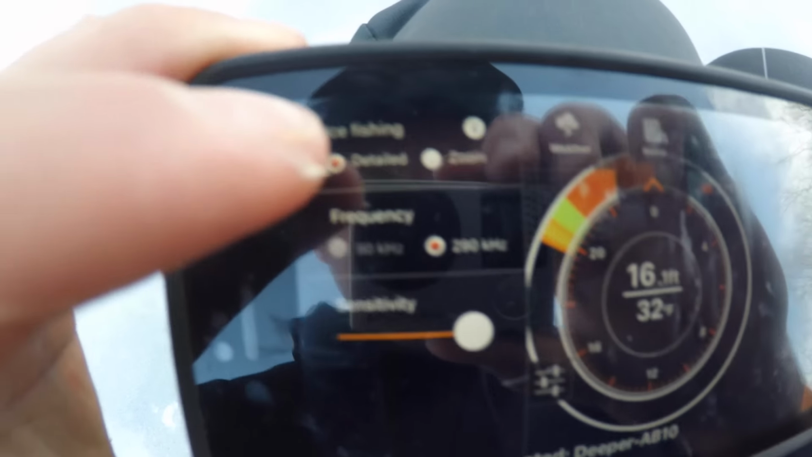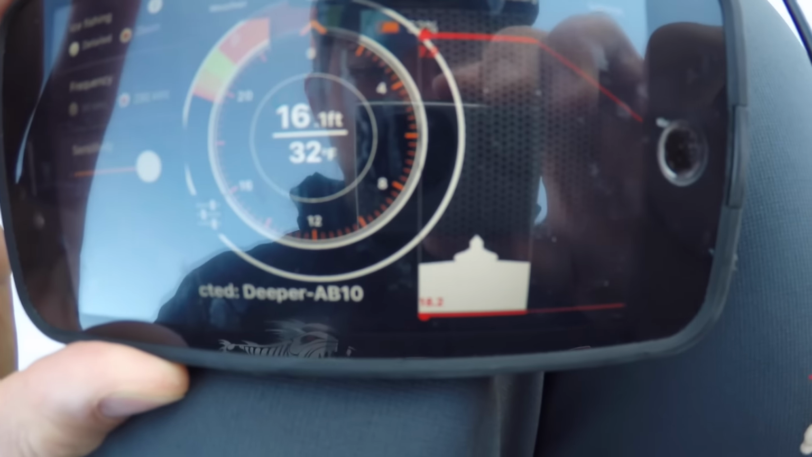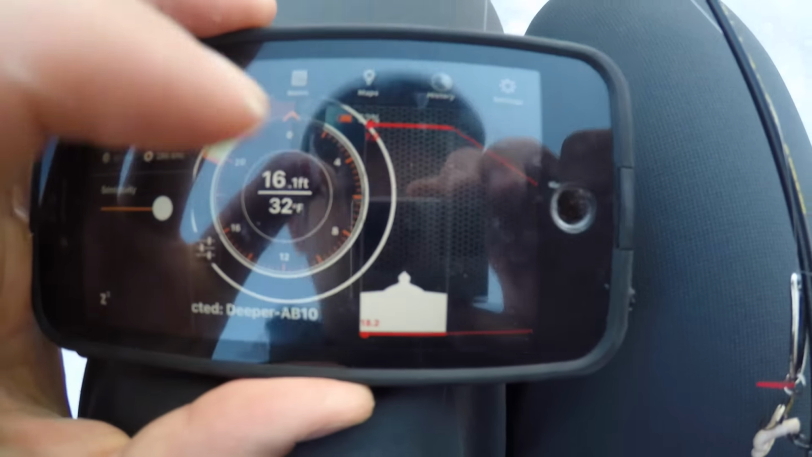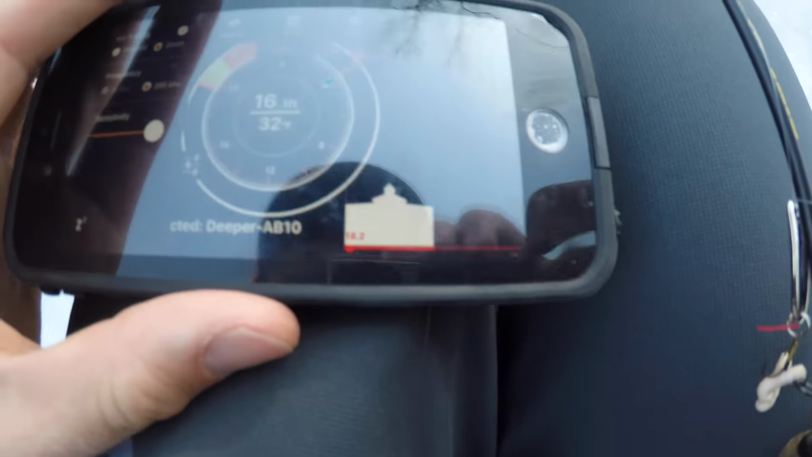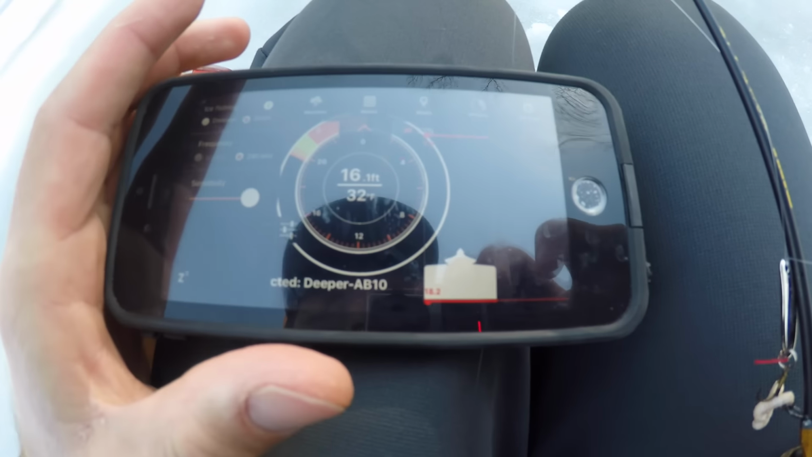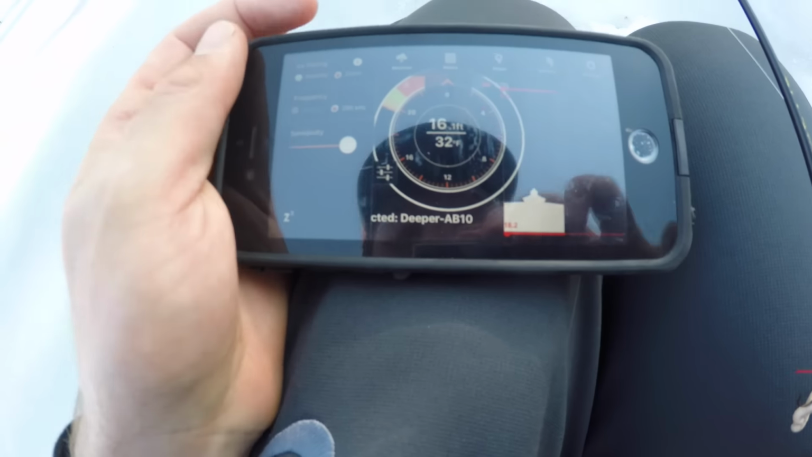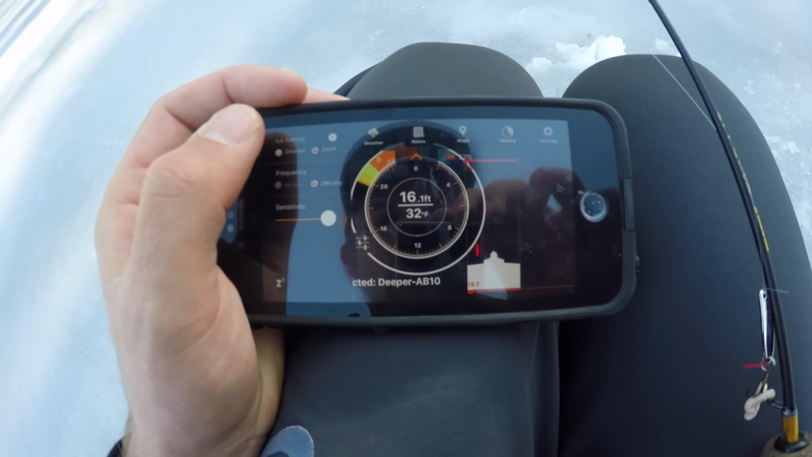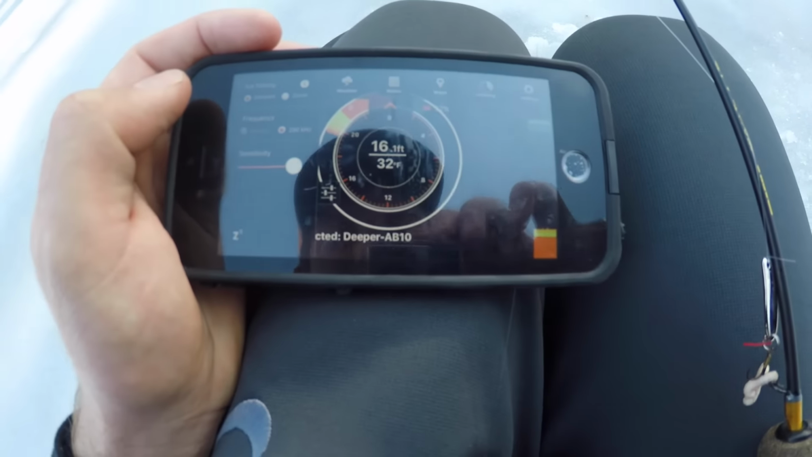As you can see, you can have detailed or zoom. Zoom basically is going to focus on the bottom part of the water column. So if you can see that right there, that's going to zoom in on the part of your bait. Now you can adjust this. Say the fish are suspended, you can adjust that to where it's zoomed in halfway off the bottom. I'm not really used to that yet. I haven't had a lot of practice with it, but I know other ice fish finders do that. So I'm just going to do the detailed.